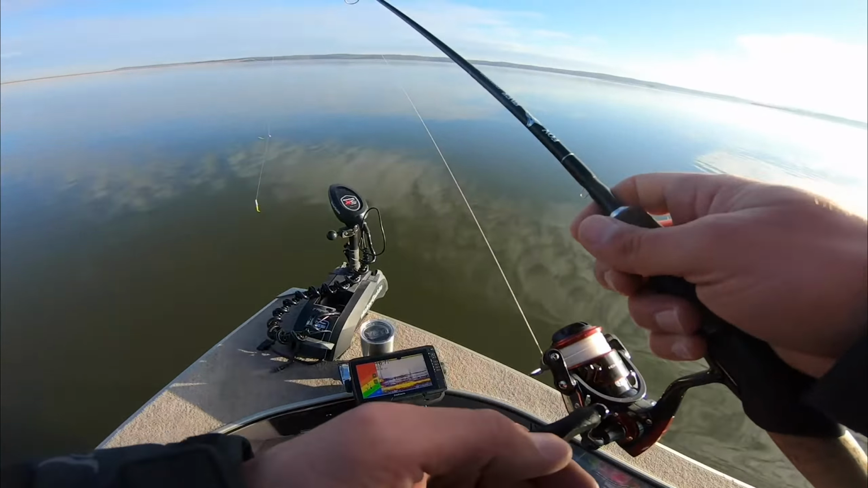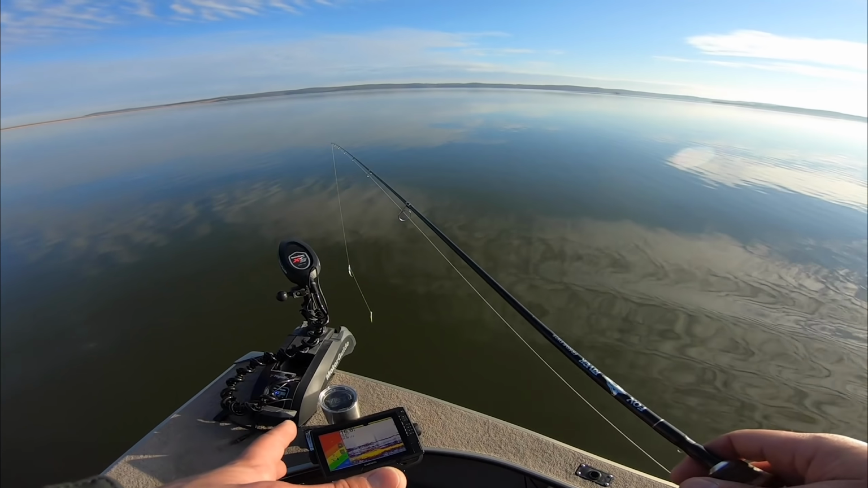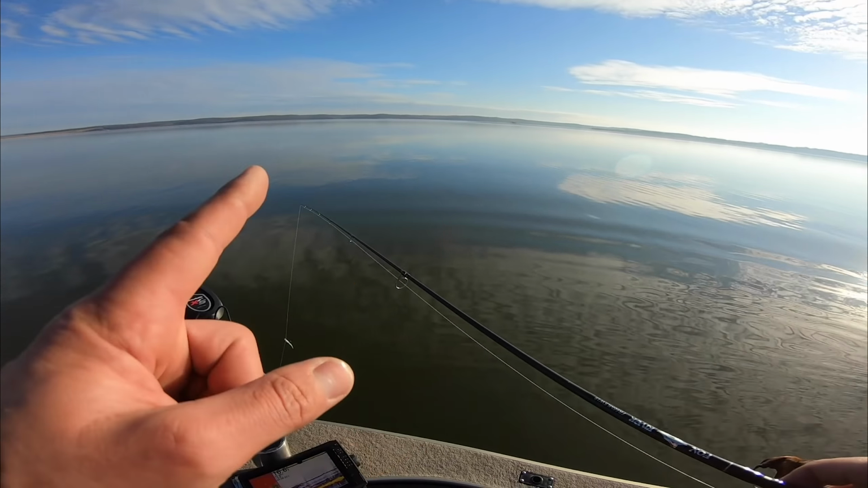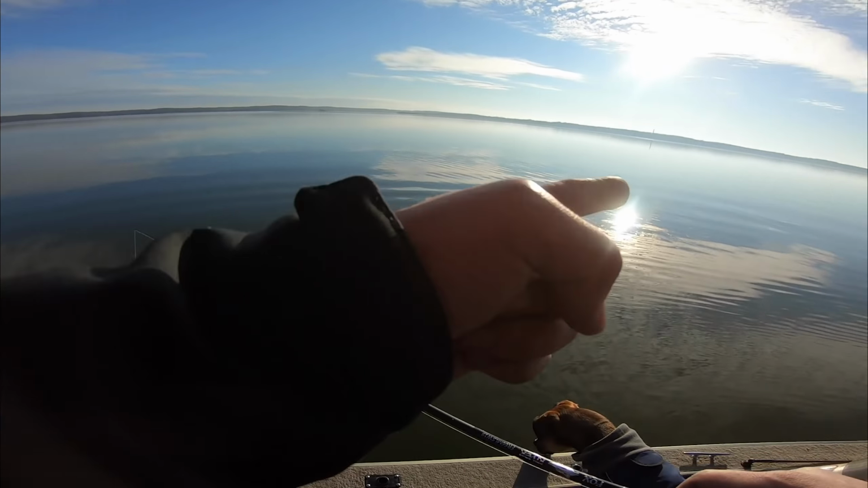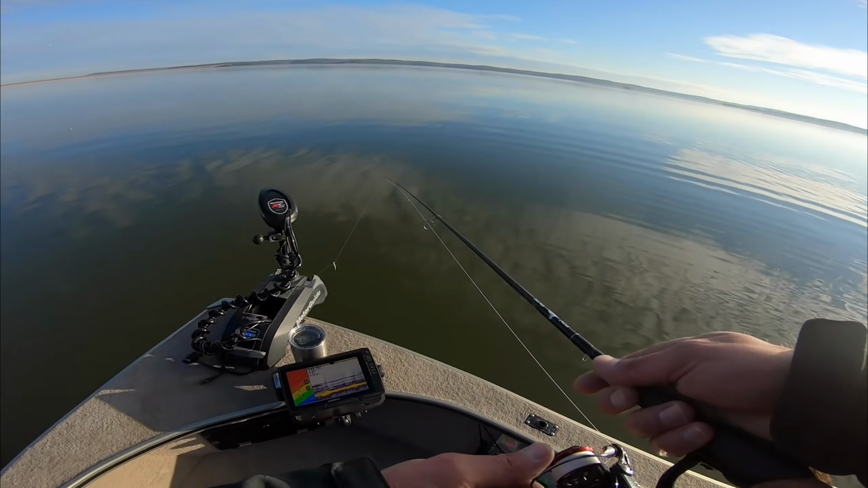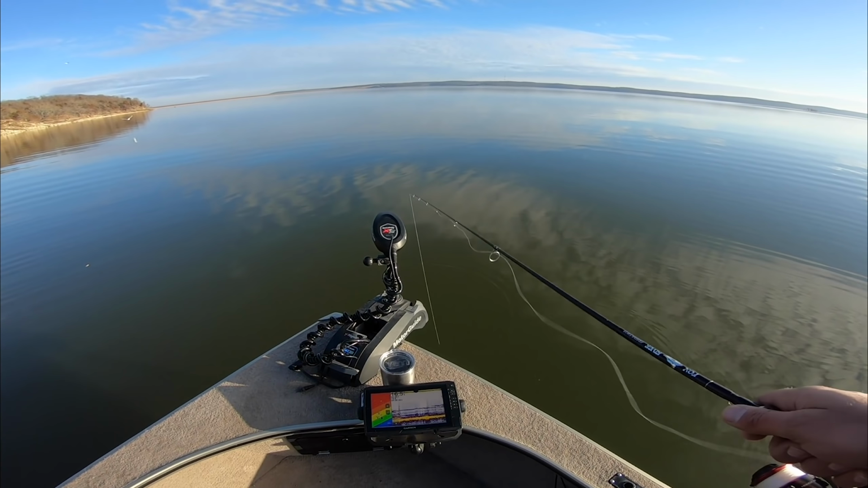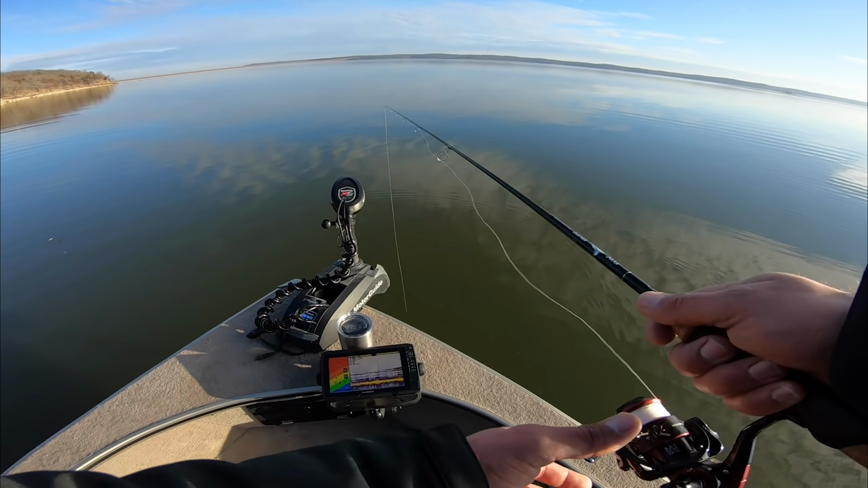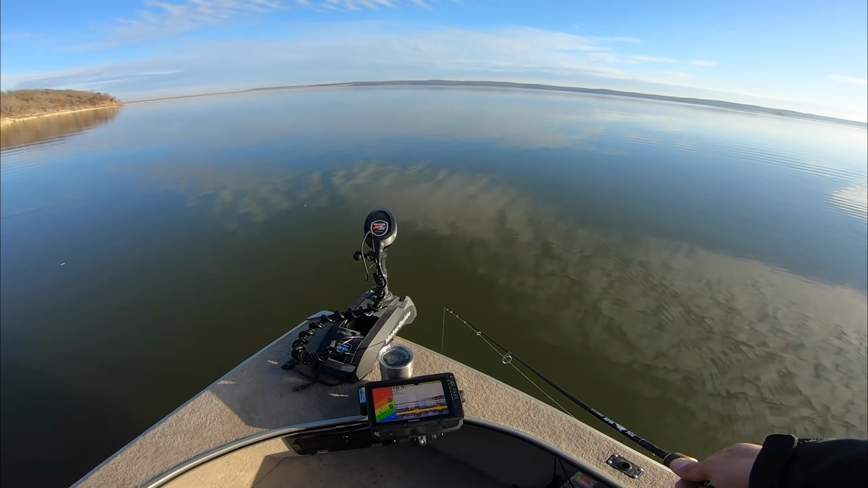All right, so again, we're just positioned off the brush here. I've got 2 spot locks saved in my XI5 remote. One is 1 school of fish here. The other is another school of fish farther down that way. But really, we are not fishing any brush at all. Everything that we're fishing are suspended schools of crappie, pretty much relating down towards the bottom in the first like 8 to 10 feet of the water column.